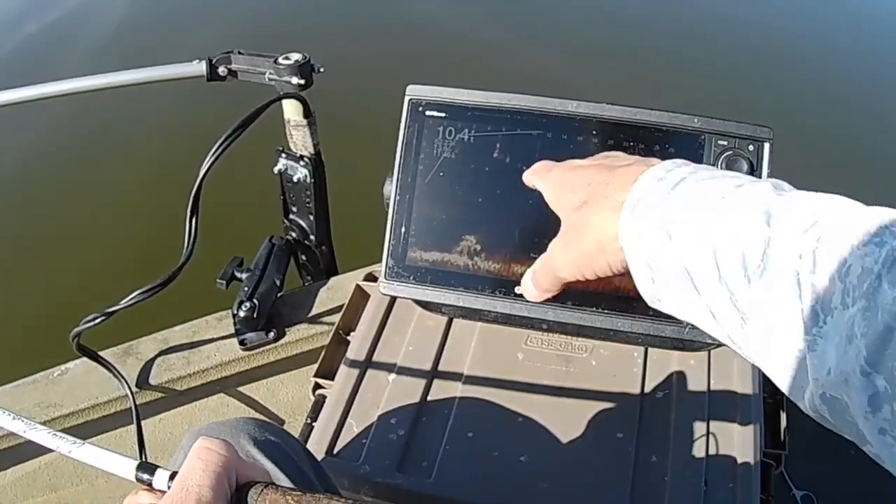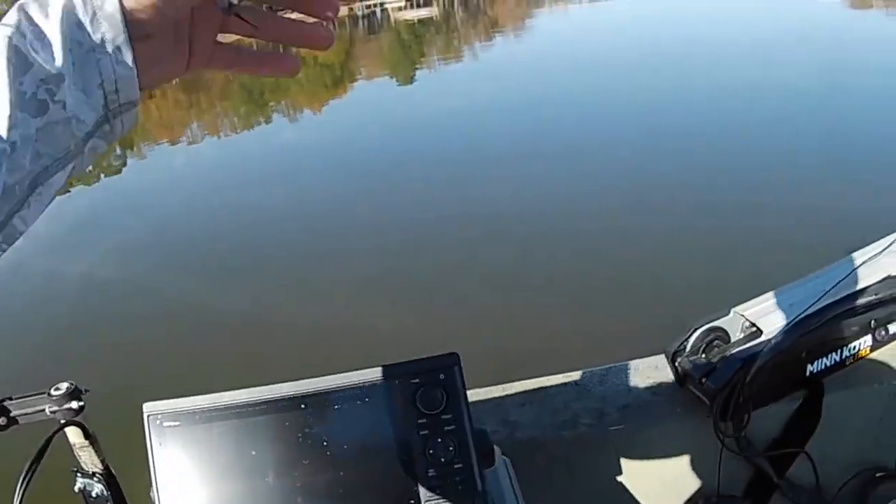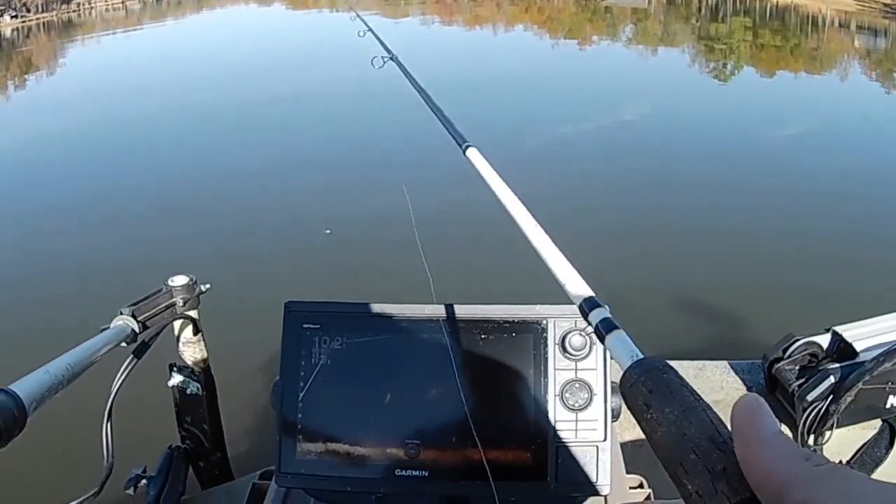I like to keep my forward range at about 30 feet. Got 6-pound line on the little rod here. One of my favorite color jigs. So the water temperature is only 60 degrees, so it's not very cold. 60 and a half actually.